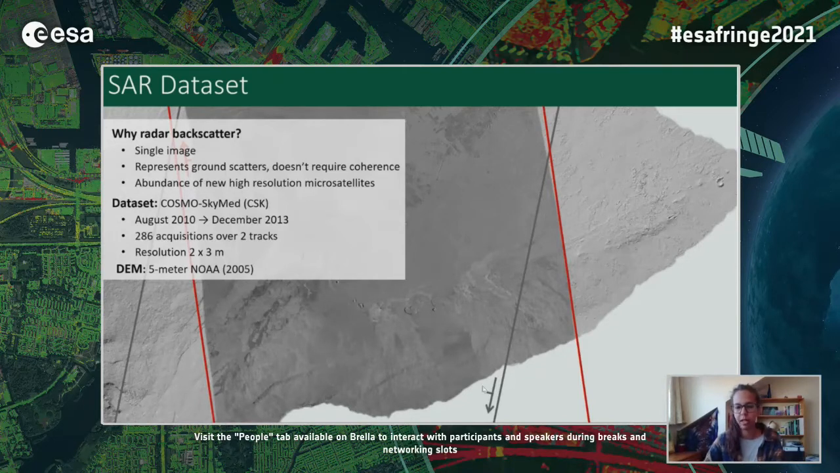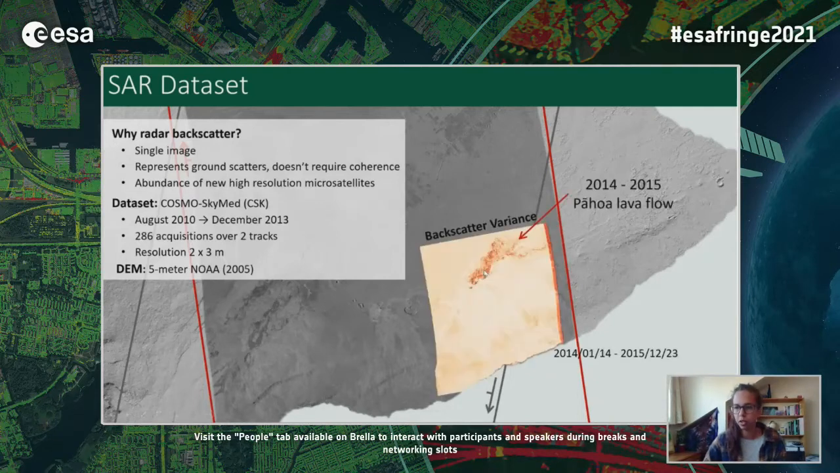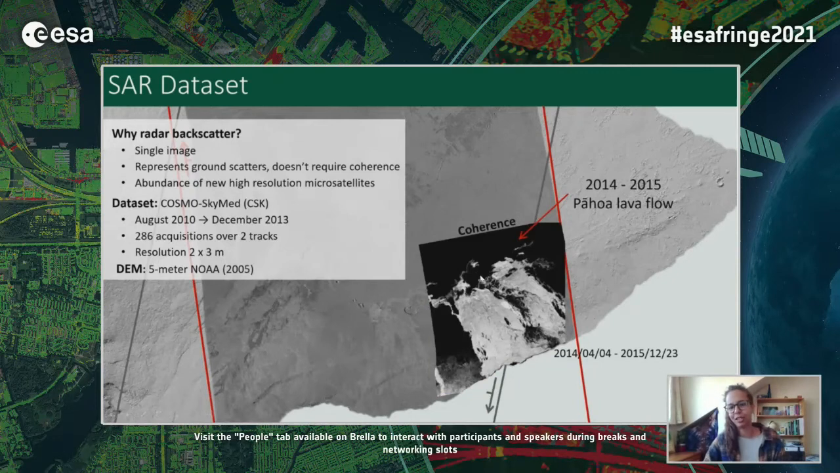It also can provide information in areas where we lose coherence. So here we've got a coherence image for the Pearl lava field in 2014. And when a lava flow is emplaced, we lose the coherence. So in this situation, we can't say much from the coherence about the initial lava flow emplacement, especially because this flow actually flowed off into vegetation, which is completely incoherent as well.